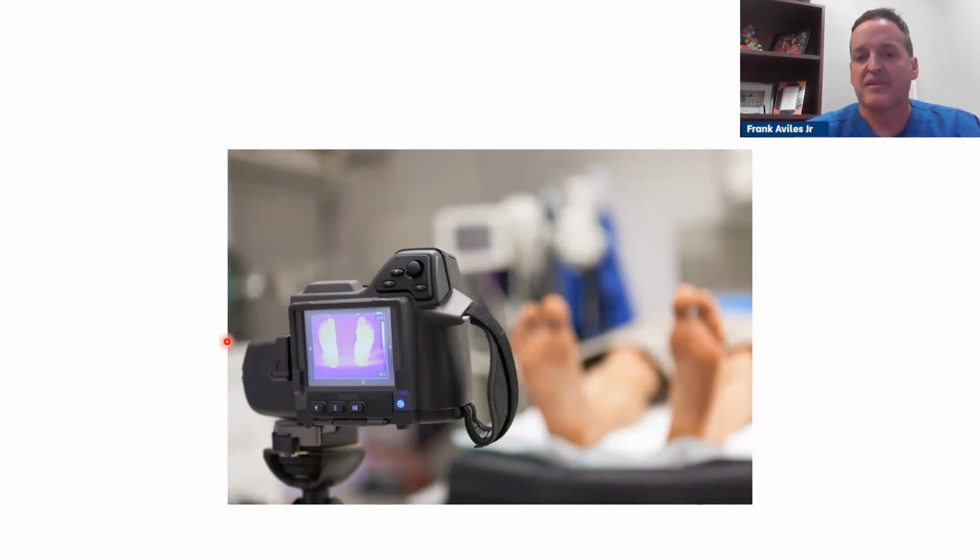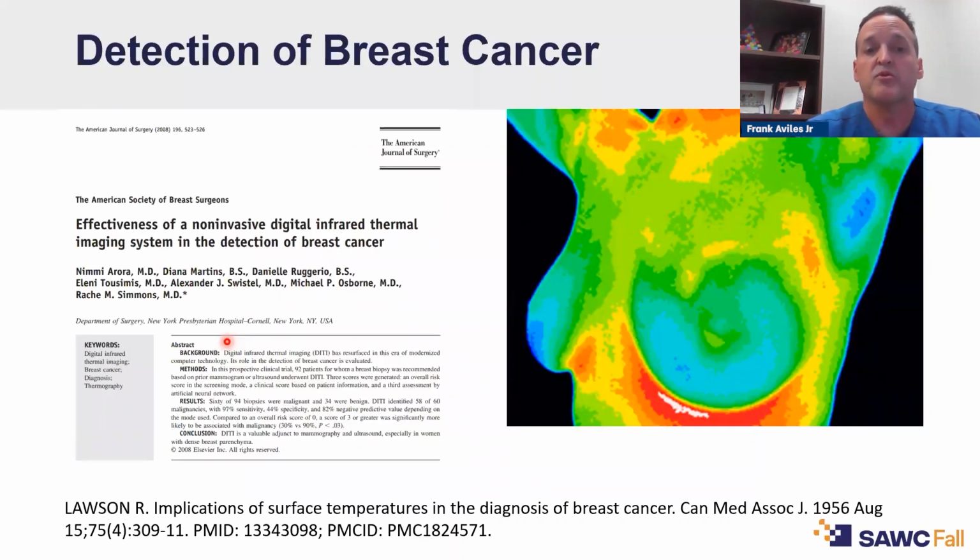So all that work led me to think if thermography can be more precise, why can't I do the same thing? There are different machines out there. Some are FDA approved, others are not. Some of them may have a software system. Some of them may look at a specific area like this one, or you may look at the whole body. Like a weather forecast. If I'm in Florida, I want to know what's coming from Georgia. So I want to see more of the bigger picture.